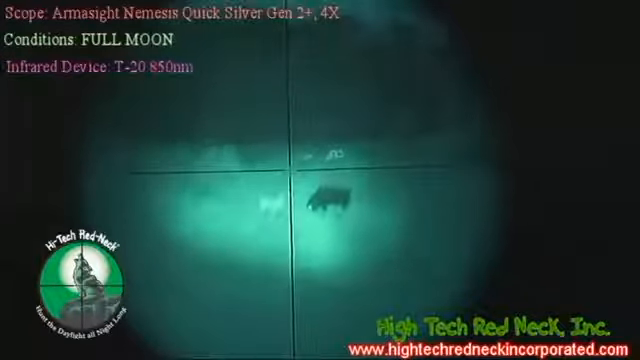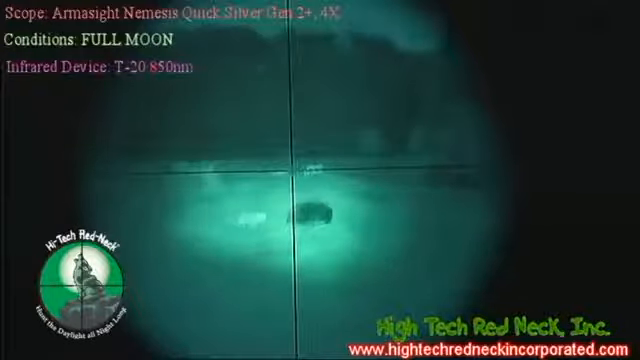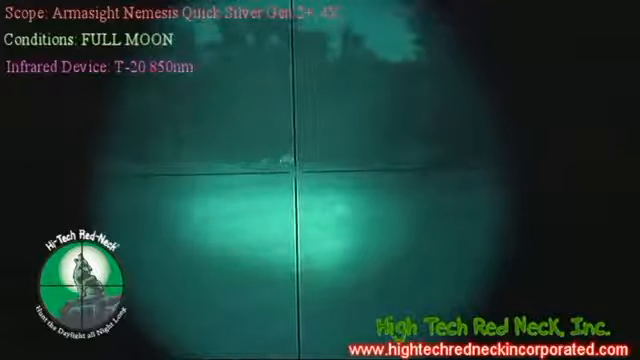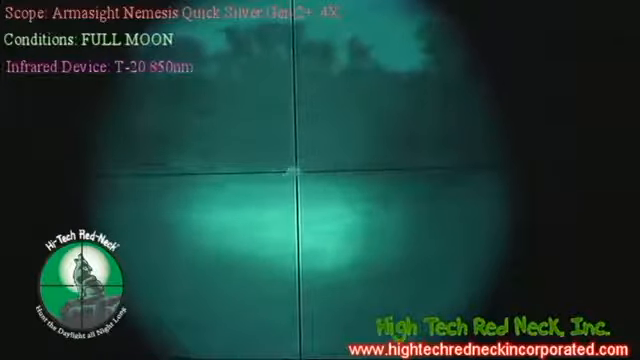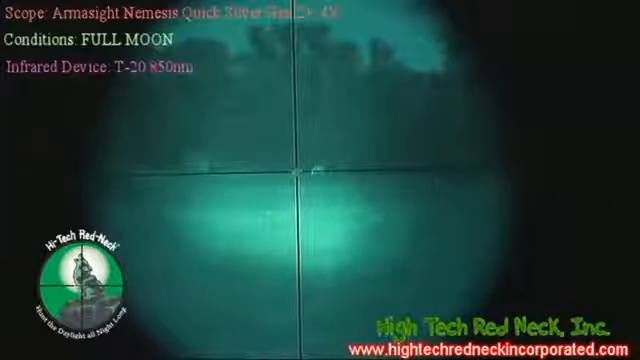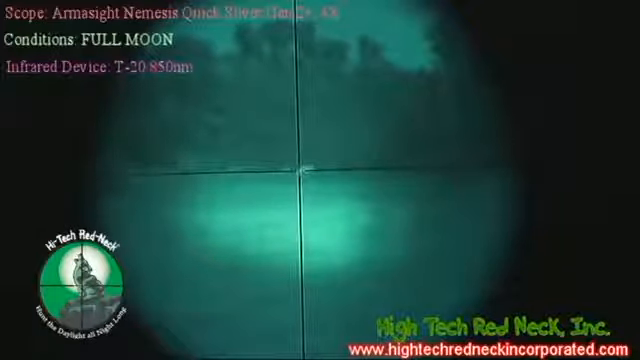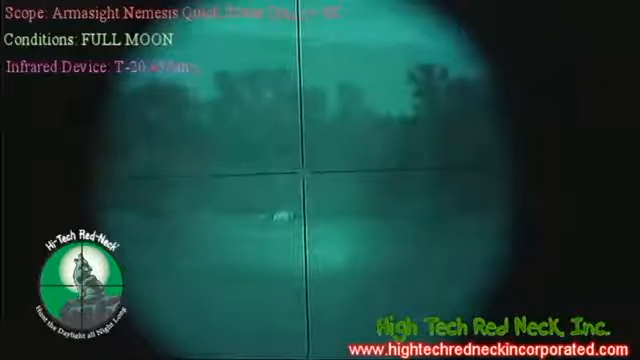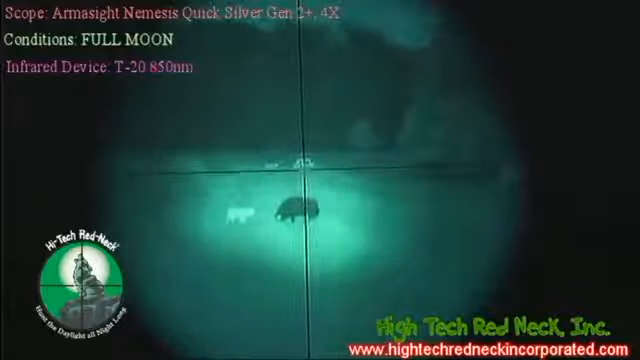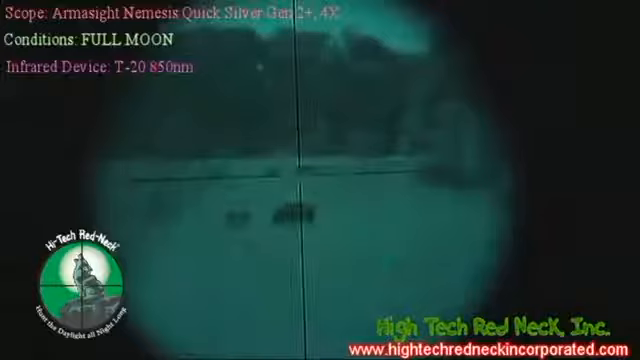100-yard coyote. 200-yard coyote. 200-yard spotted. And there's your 300-yard white, your 300-yard coyote. I'm going to flip that off and let you see what it looks like going across the lake here.